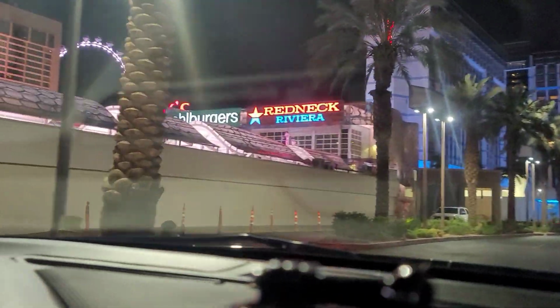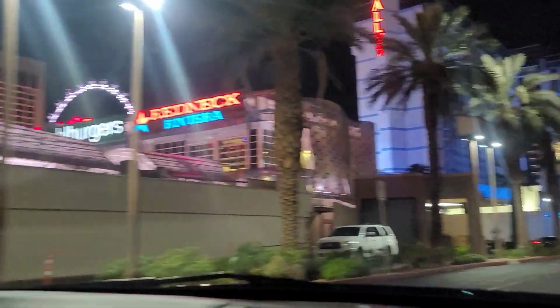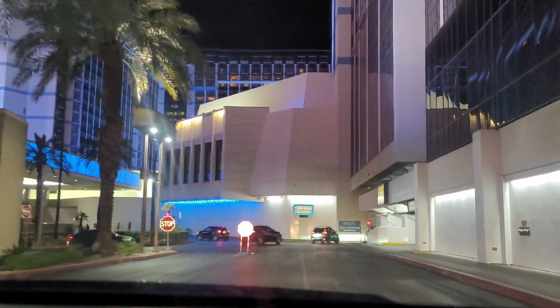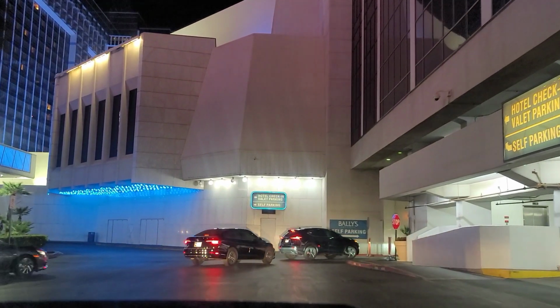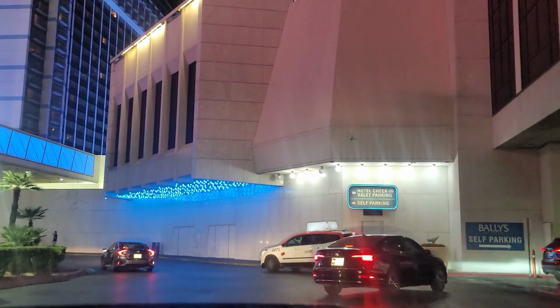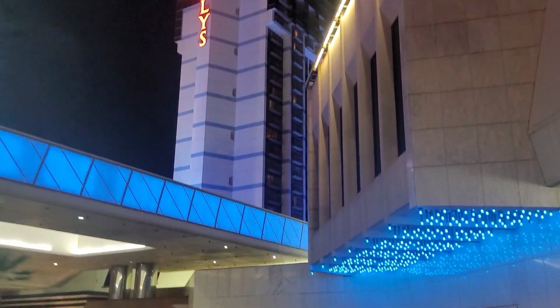Right inside there is the little bazaar there at Bally's. We definitely did a video inside there, actually twice. And they're famous for dirt dogs and Wahlburgers. So check out that video, guys. Here we go as we're going through Bally's.